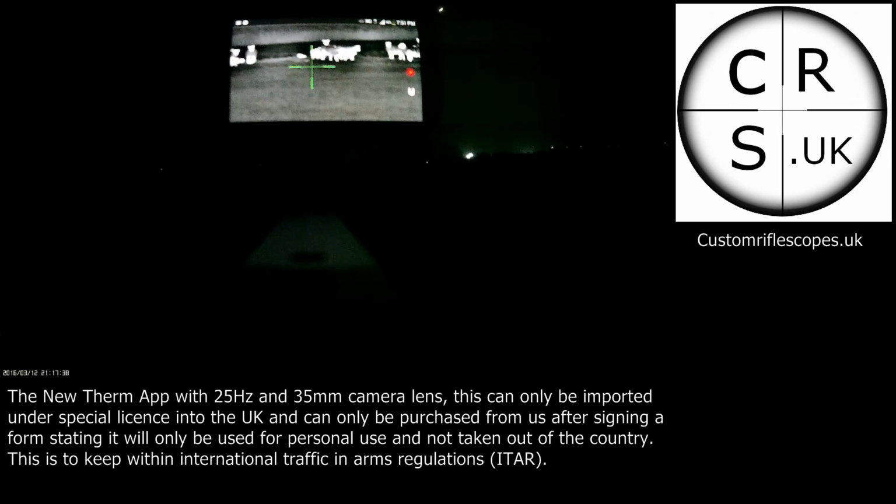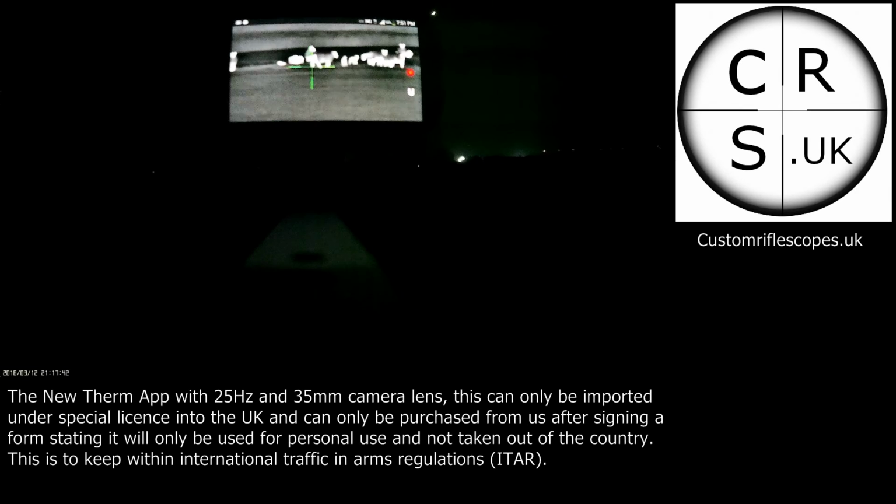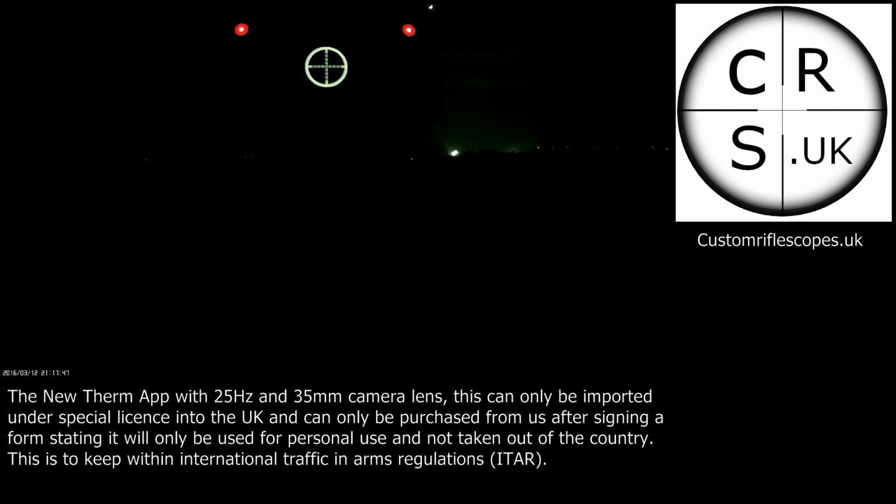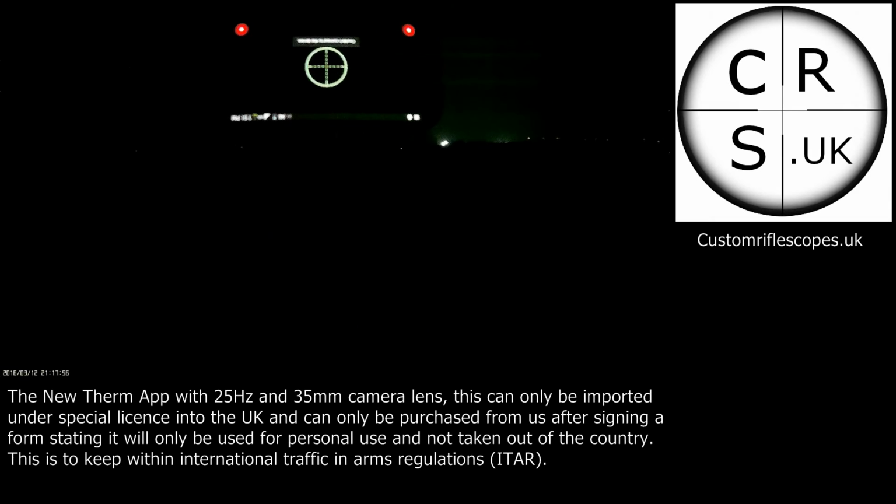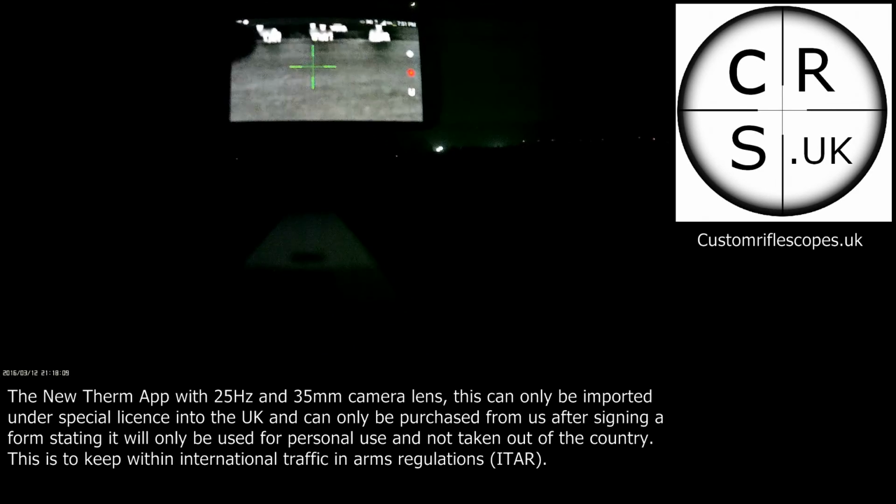There we go. Now what I might do is show you what it's like in the other program. So take that out. Let's put Night Owl on. Let's go to the settings. Thermal. Okay, let's plug it back in. Automatically gone to that again.